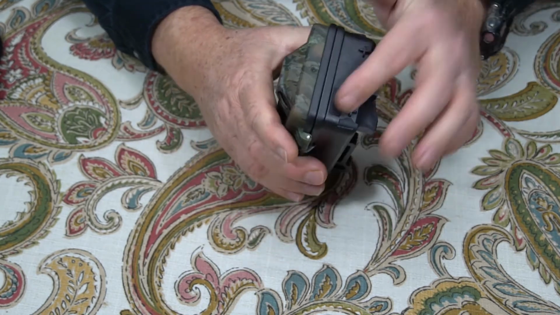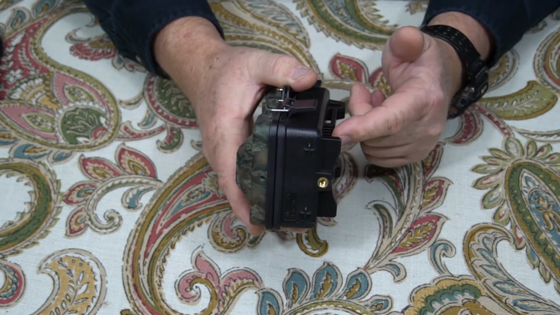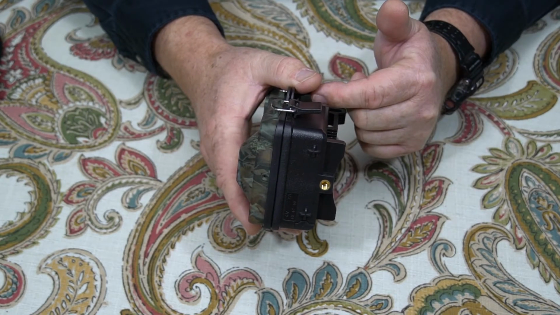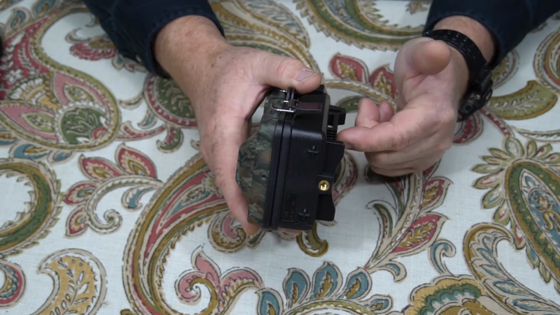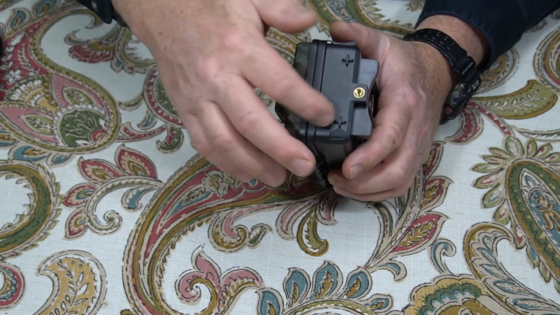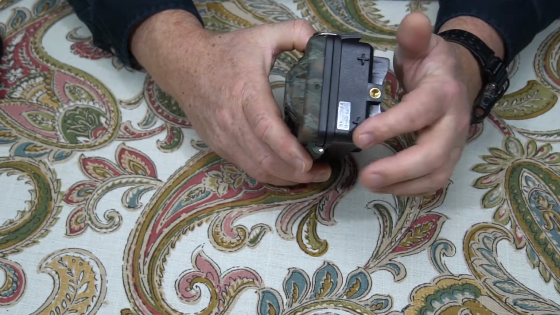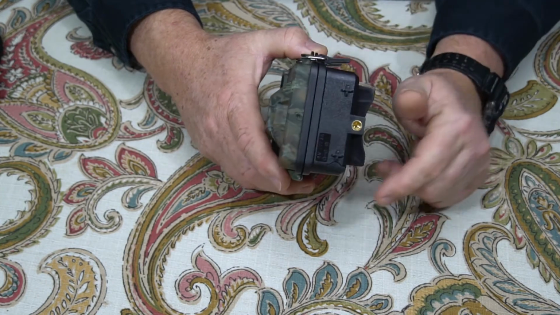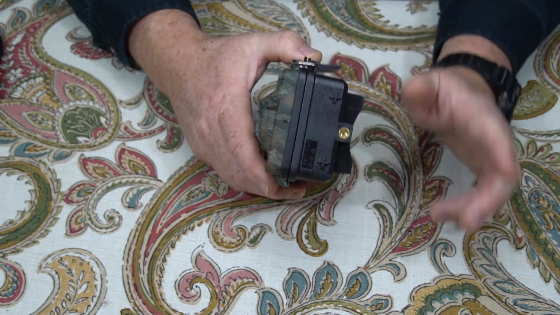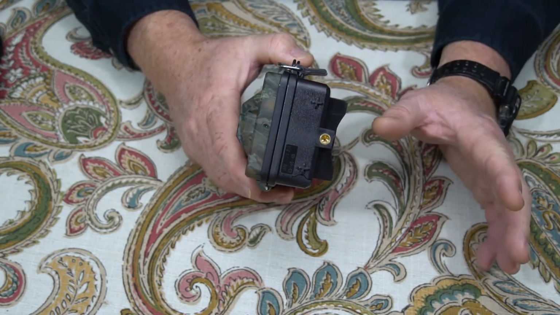I need to test that out and see how it runs off of 6 volts. I know it's done pretty well with the 8 batteries running on 12 volts, but I need to test it with an external power source in the 6 volt range. I wish all of them had a 6 volt power port, because it's a lot easier to design an external solar battery system for 6 volts than 12 volts, and I'm going to explain why.